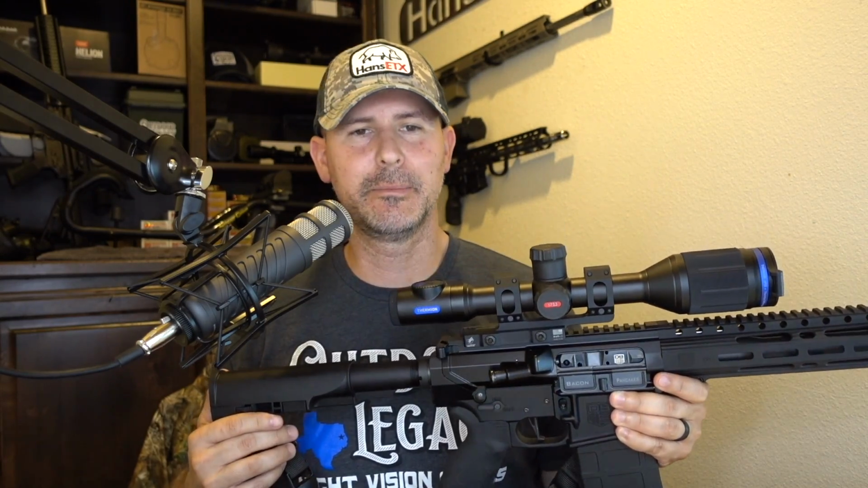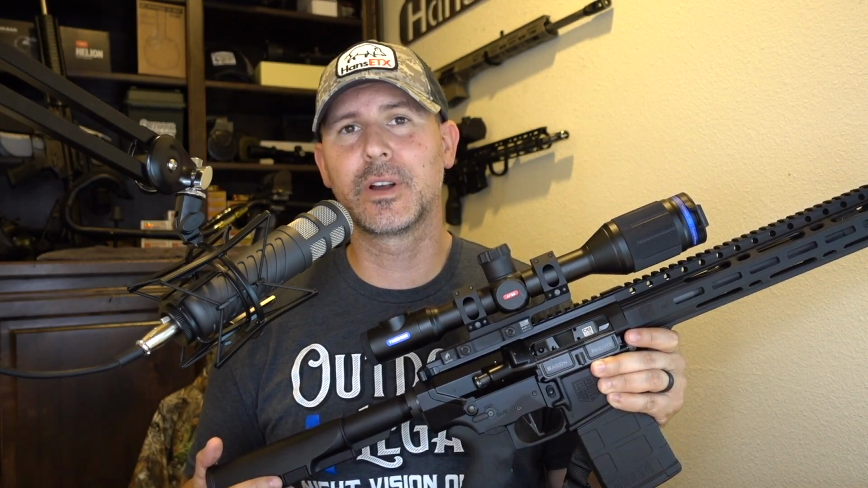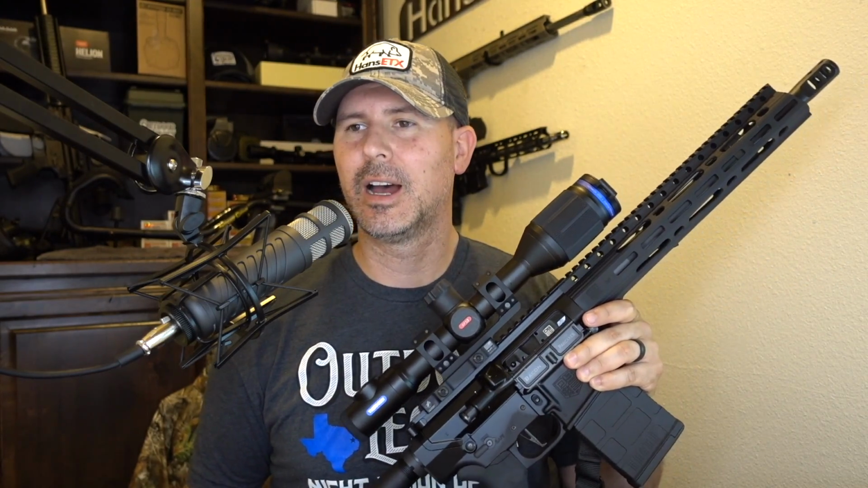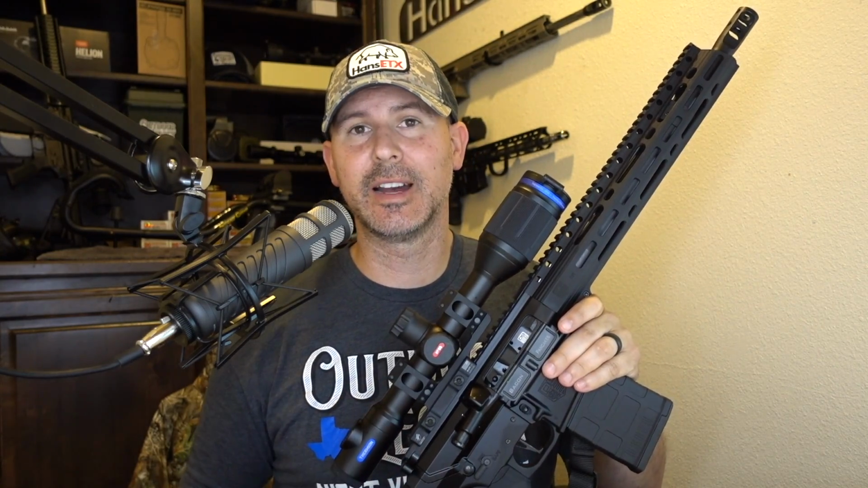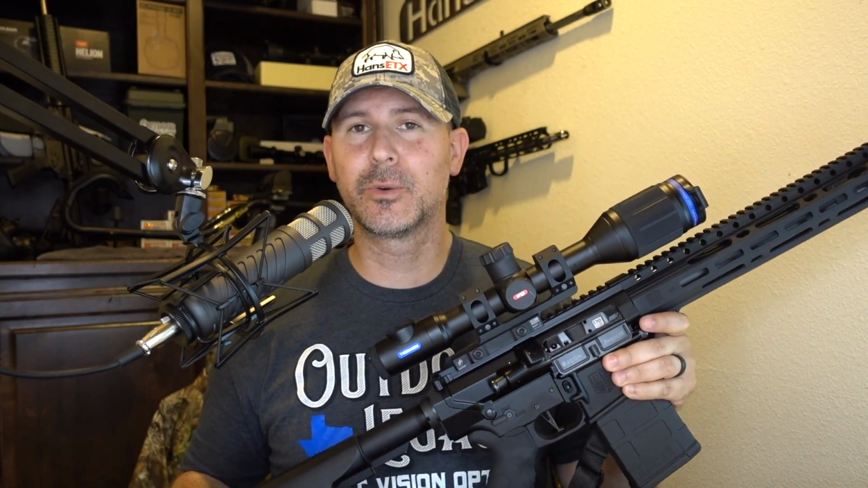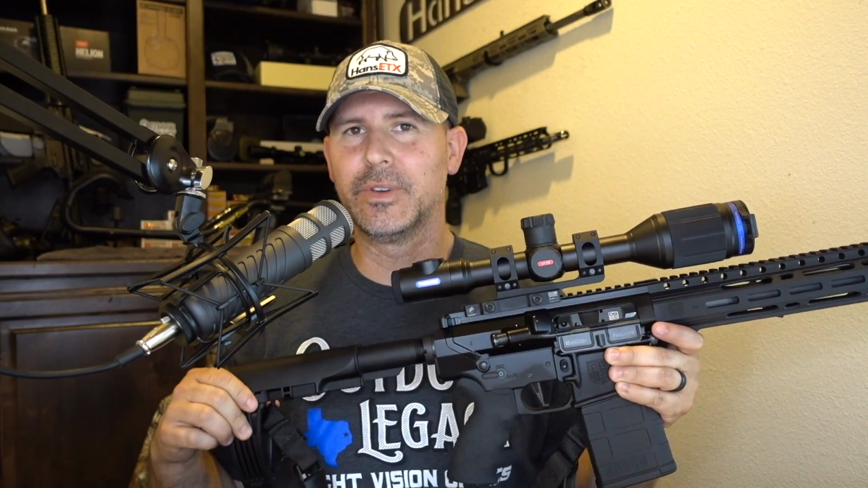So the look is obviously the biggest difference when you're talking about aesthetics and what something looks like. The second big difference is the Thermion has multiple color palettes. It has 8 different color palettes, while the Trail has just the standard white hot and black hot. Also, the Thermions have more internal memory storage, quite a bit more internal memory storage for videos and